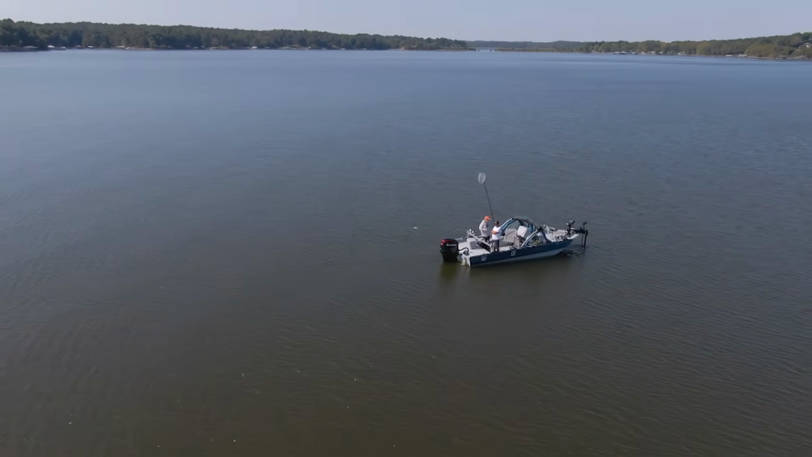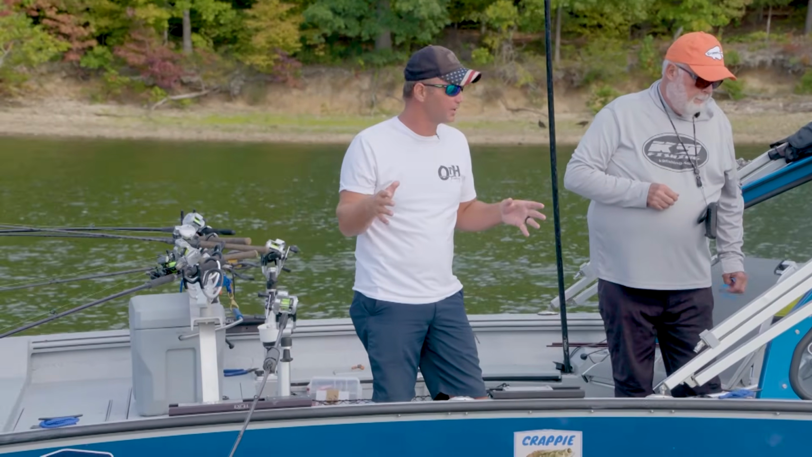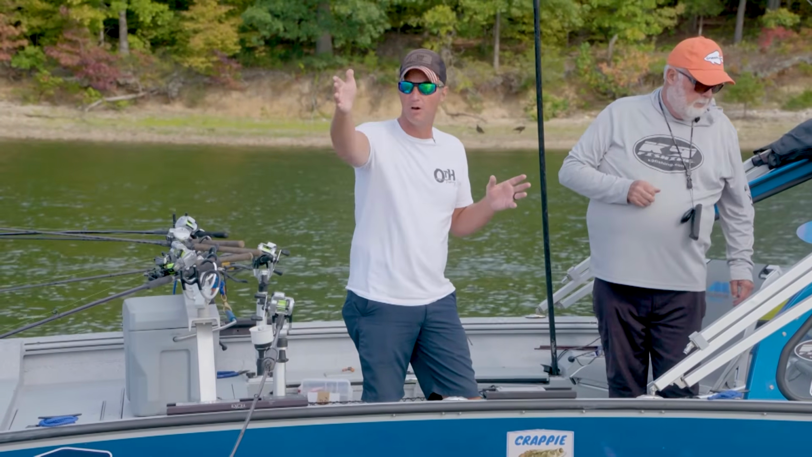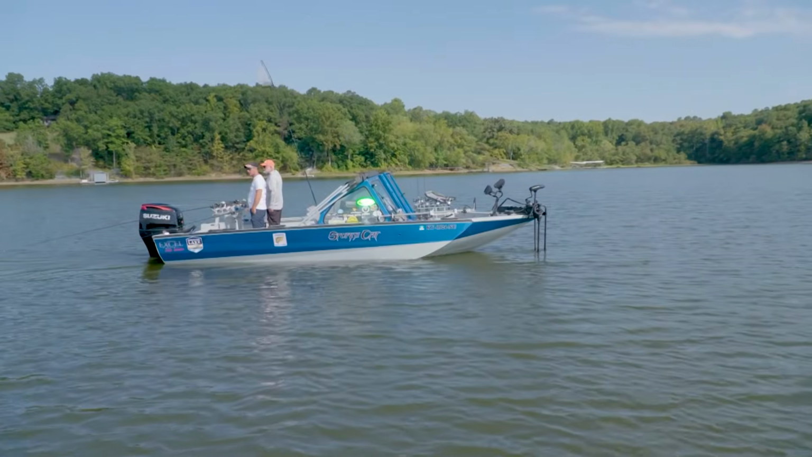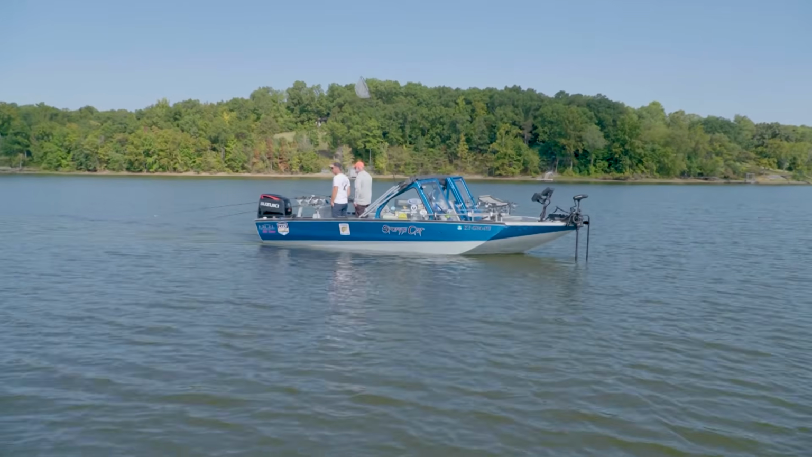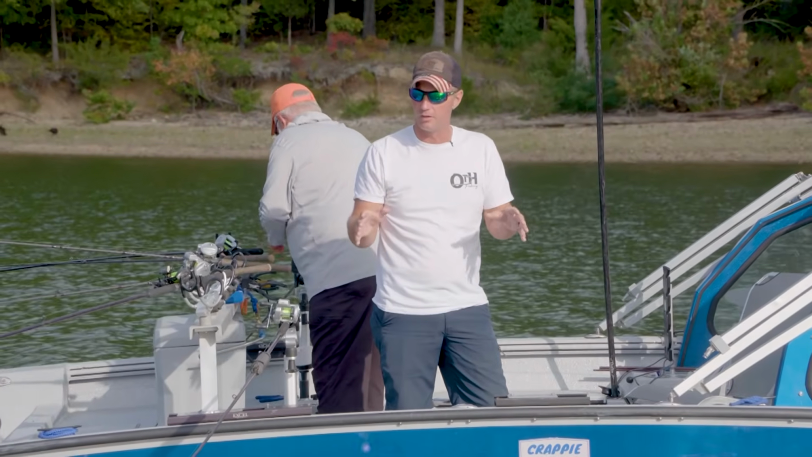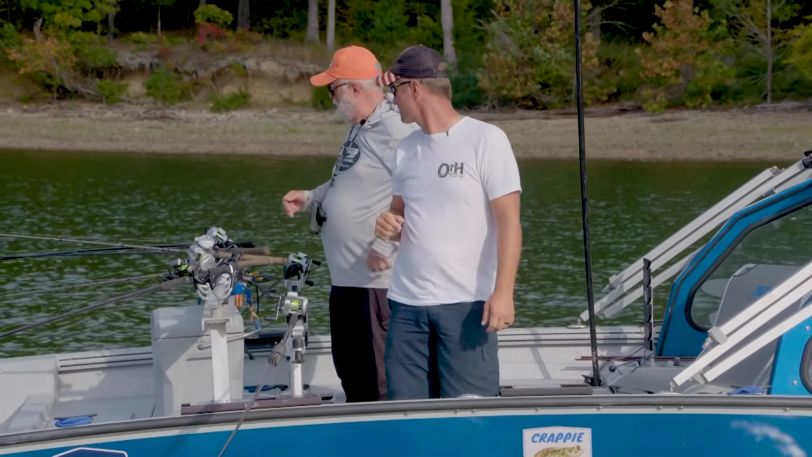He's got his side scan on while we're trolling, so he can look for structure, look for balls of baitfish. And right now there was a massive ball of baitfish, about 40 feet. We missed that one a little bit, but we didn't know it was there, and we wouldn't have known it was there if he hadn't had his side scan on to have an eye out for stuff that we might be able to catch fish off of.